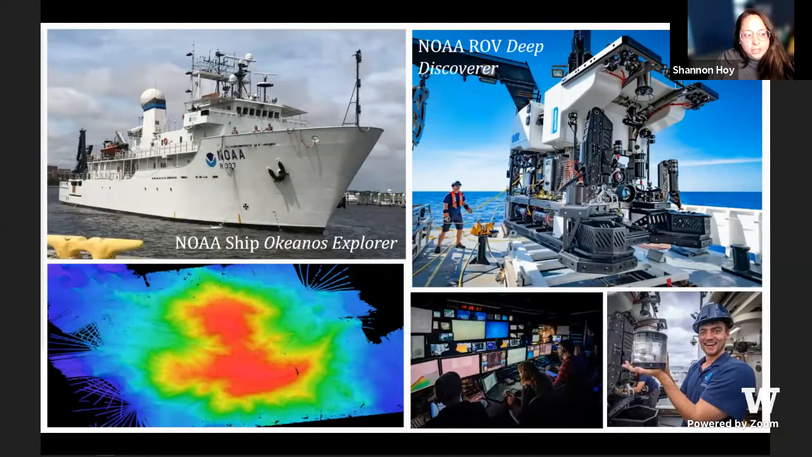NOAA Ocean Exploration is the United States' only federal organization dedicated to exploring our largely unknown ocean, specifically in waters deeper than 200 meters. And exploration is a bit different than other missions typically carried out at sea. While most expeditions seek to collect information in support of a specific hypothesis, exploration data is collected more for the purpose to drive the generation of hypotheses.